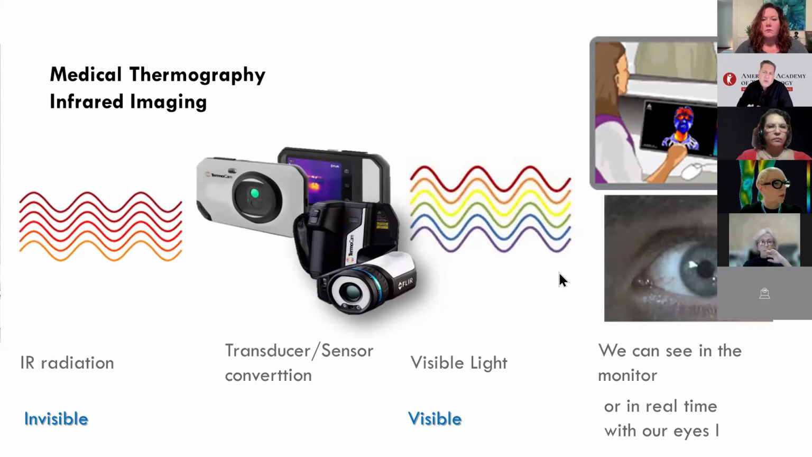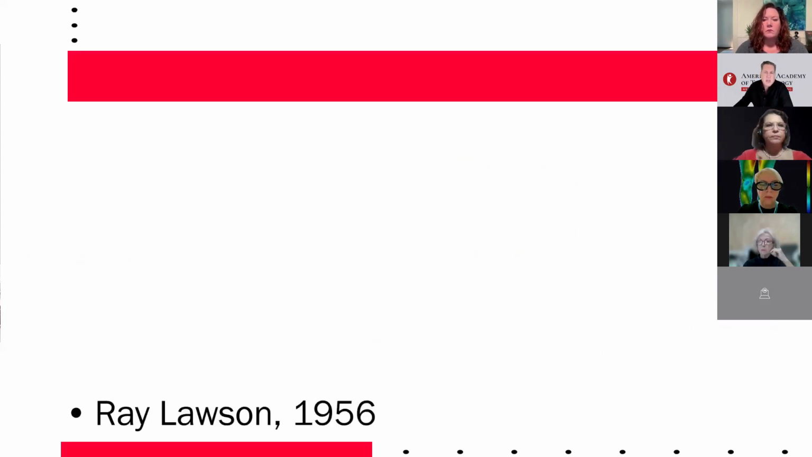While thermography focuses especially on measuring and recording surface temperature variations, infrared imaging is a broader concept. It involves capturing heat emitted by objects, whether or not it's used for temperature measurements.